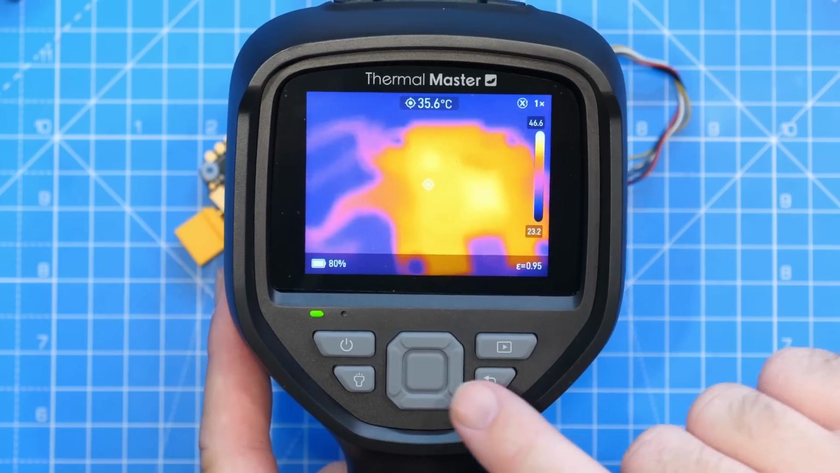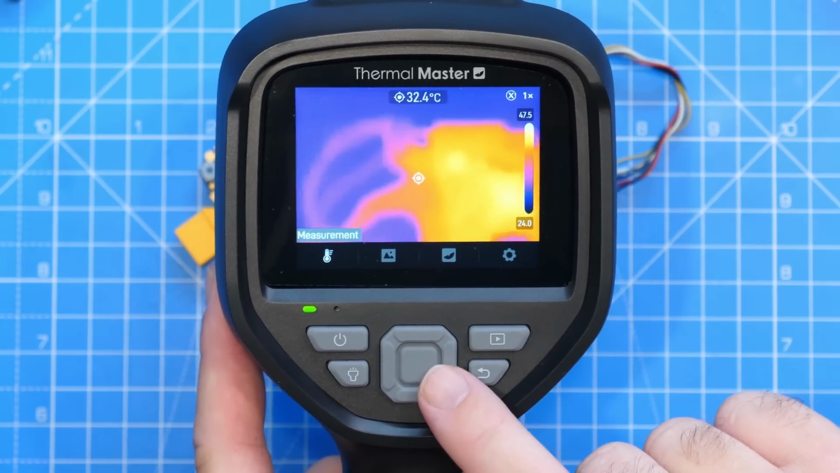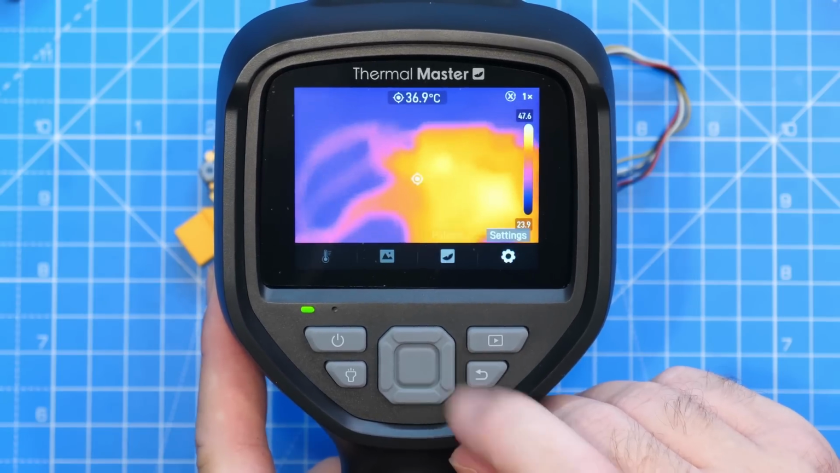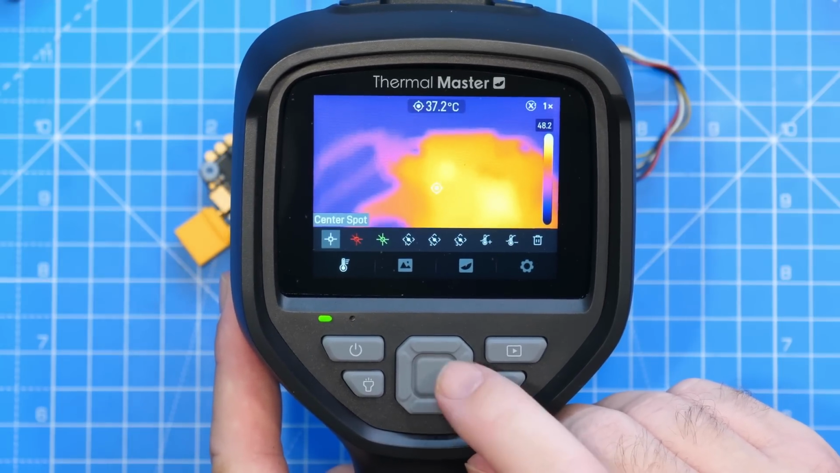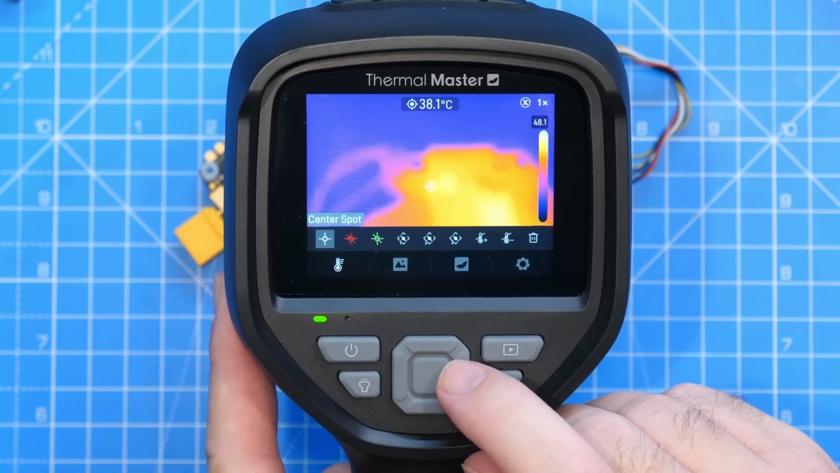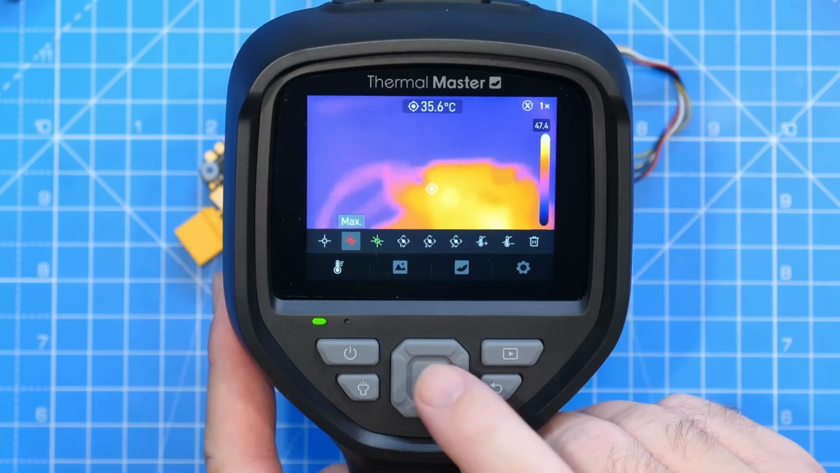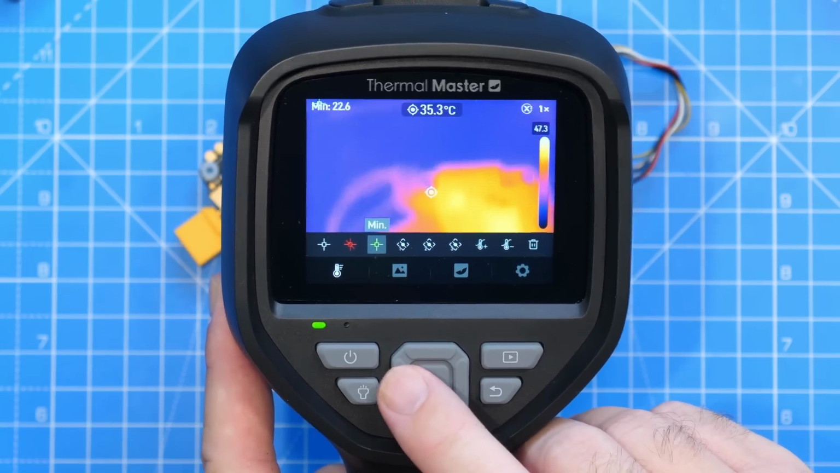If I now go into the main center button options, it then brings up a quick menu along the bottom. This has options for measurement. We've got our image modes, our palette options, and then our main settings. Under our measurements option, we have here the option to turn on and off our center spot. So you can turn that on and off. You've got the options for max temperature. You've got the options for minimum temperature tracking, so you can turn them on and off as well.